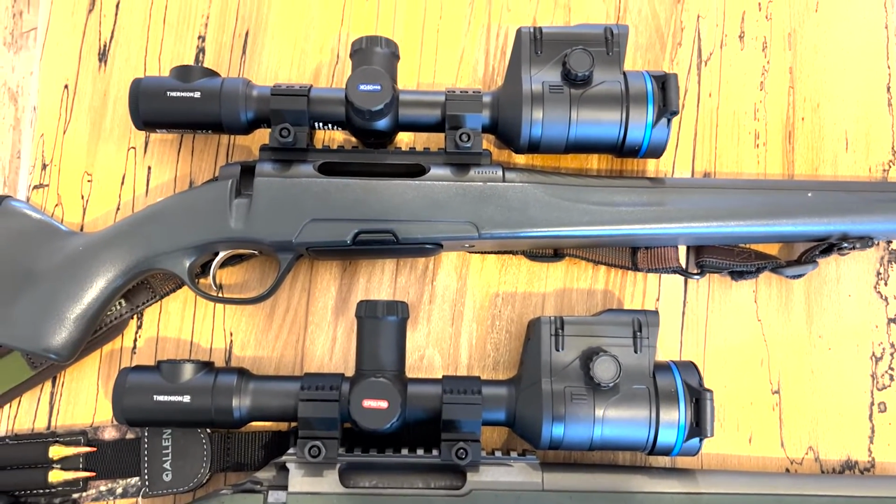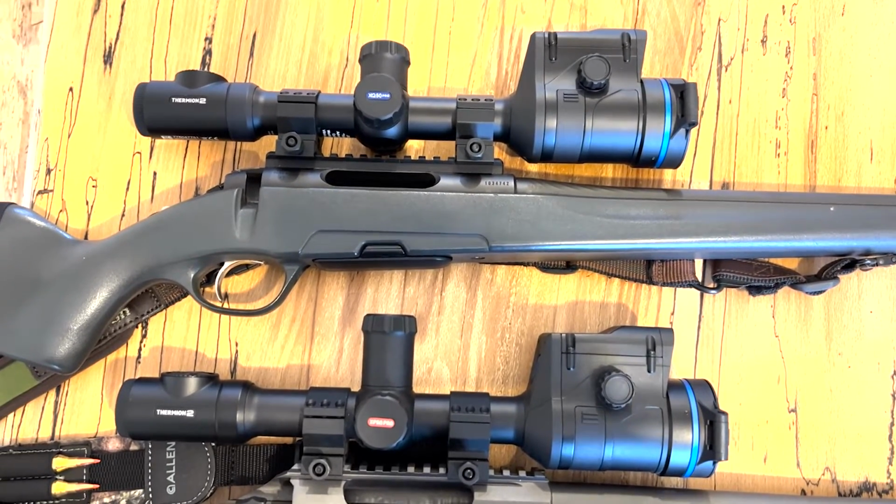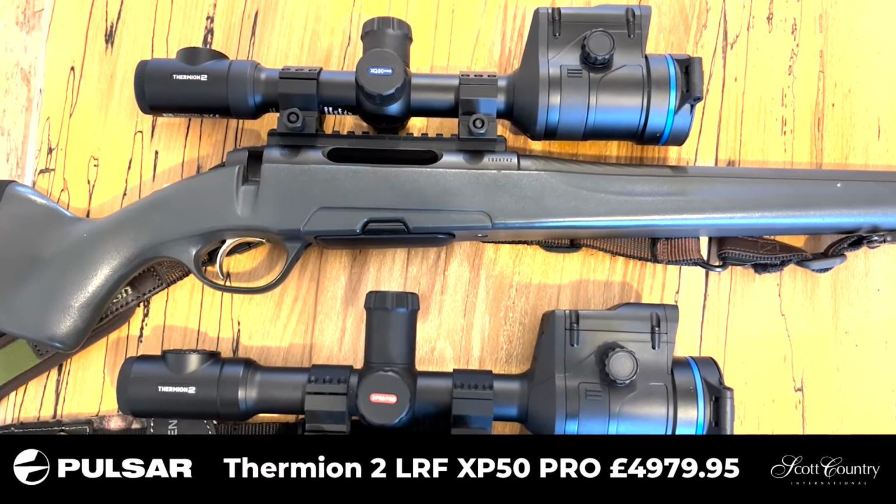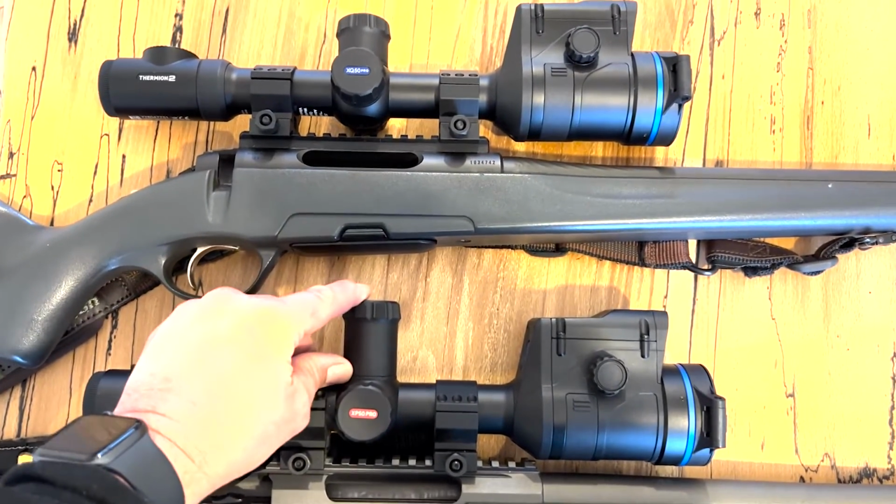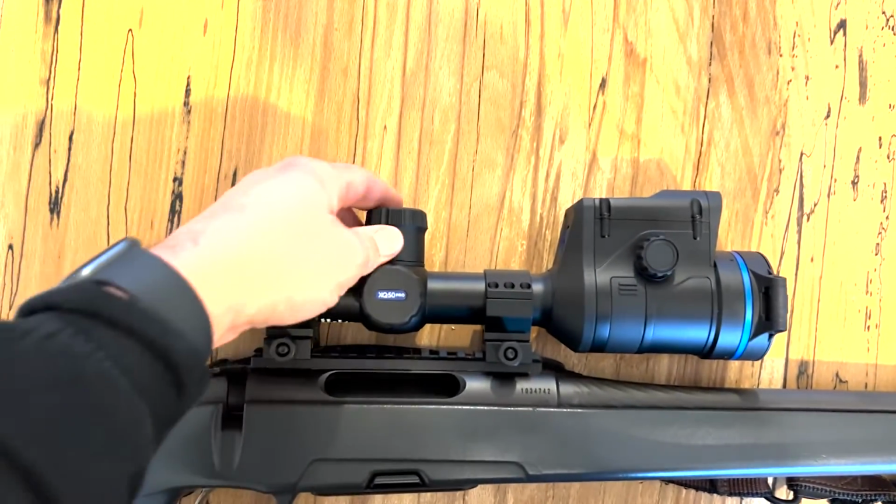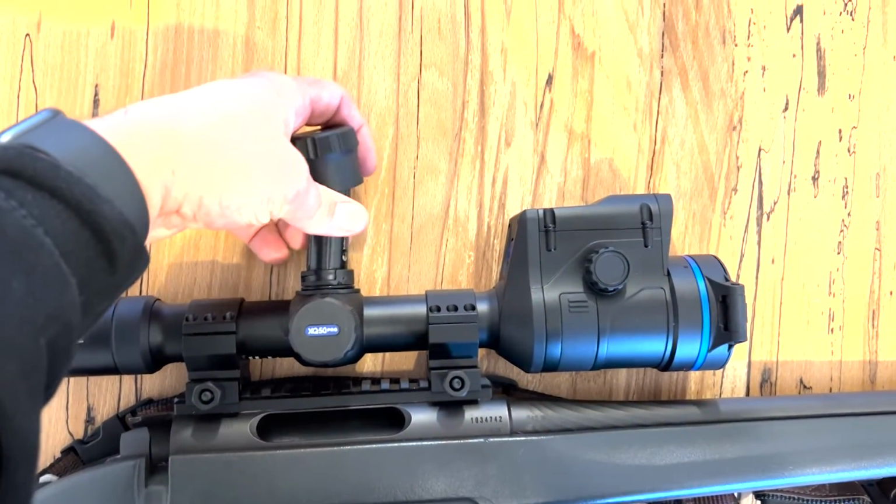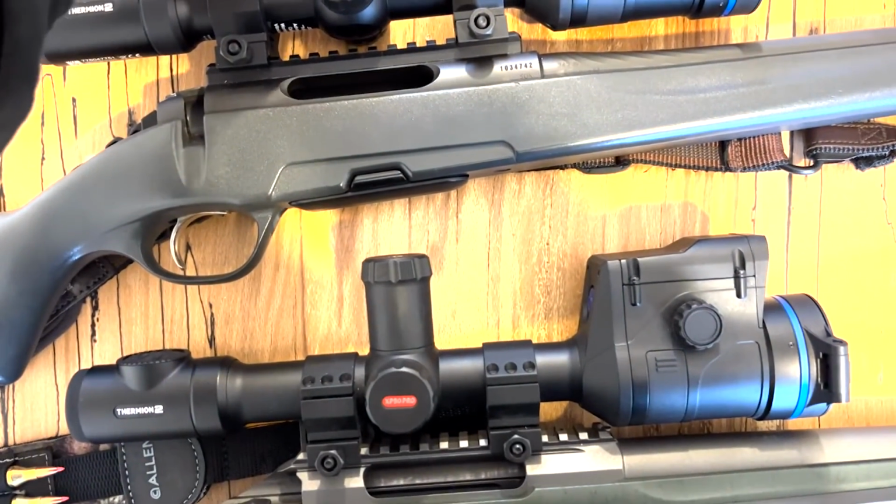So here we have side by side the XQ50 on top and the XP50 below. The only visible difference, apart from the colouring of the names, is that I'm using an APS-3 battery turret on my XP50 PRO, and the APS-2 on the other. Okay, just for those who haven't used them, they simply come off. You've got an APS-2 battery, which is a smaller battery, in use here. And then on the XP50, I'm using an APS-3 battery.